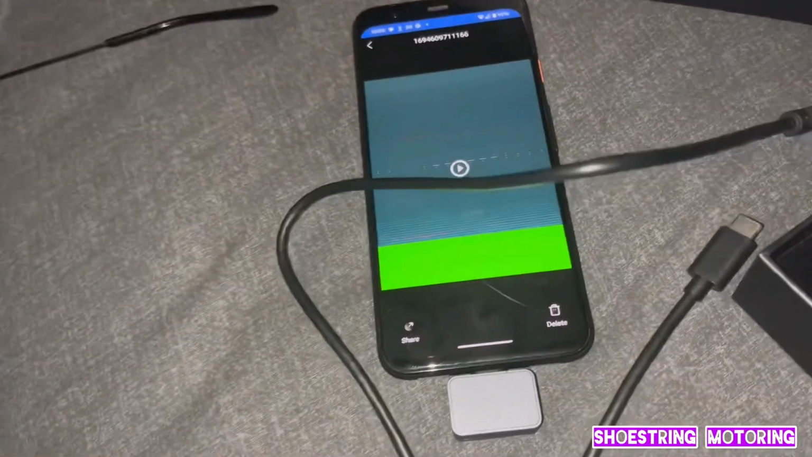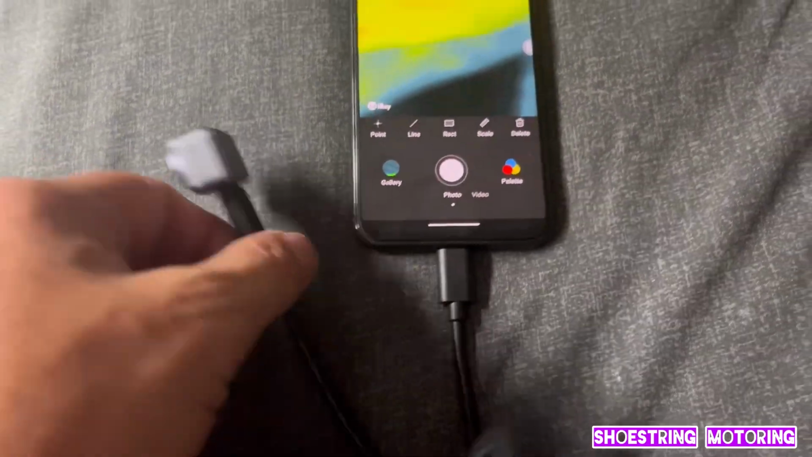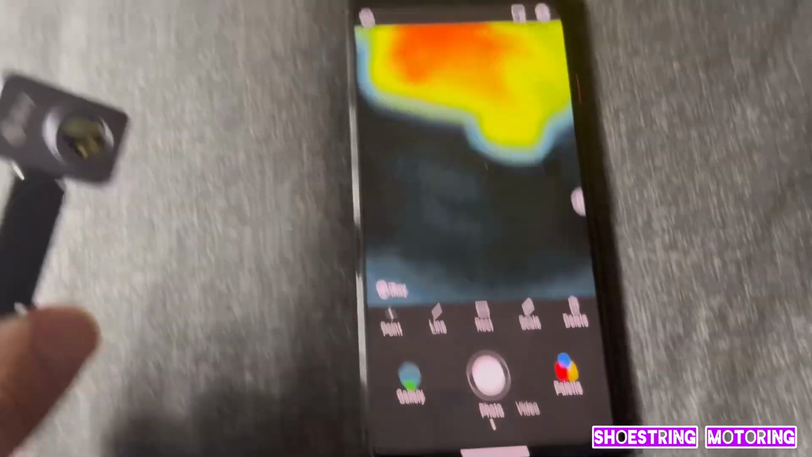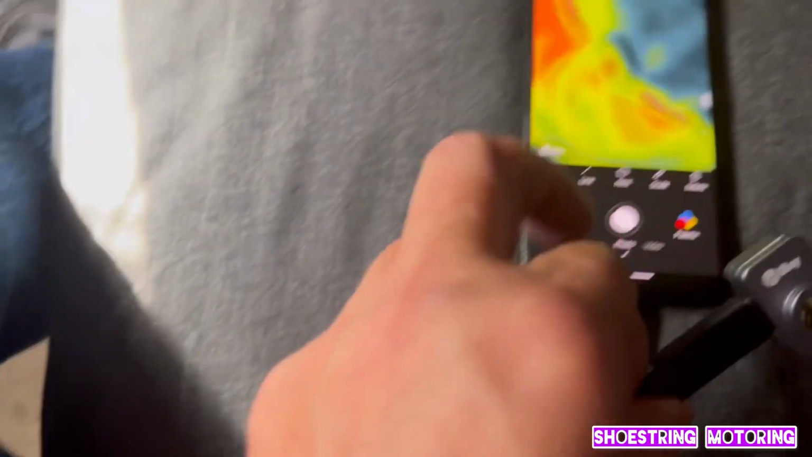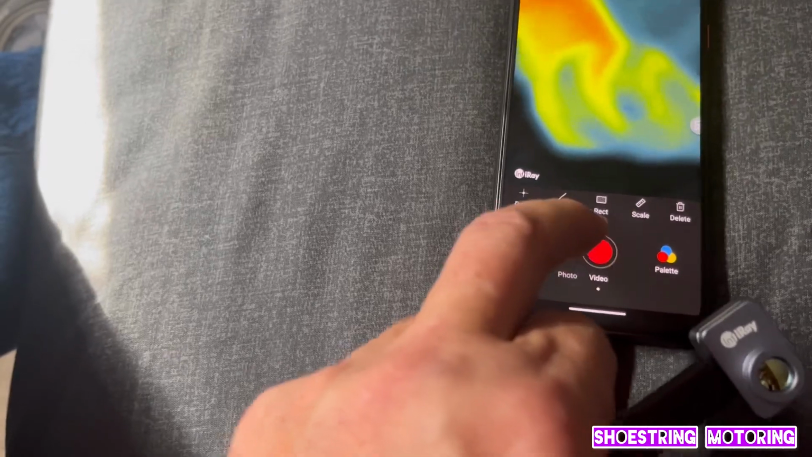So you can use this lead, which I'll do. Right, there it is attached. Basically, instead of attaching it straight to your phone, it's on this lead. And you've got the same functions. You can look around at anything, like it's looking at me. If we put it on video. Okay, it says save, but I didn't want to.